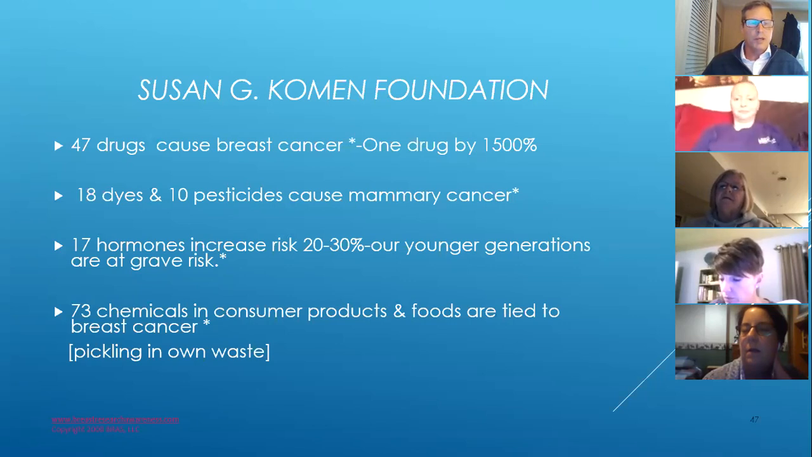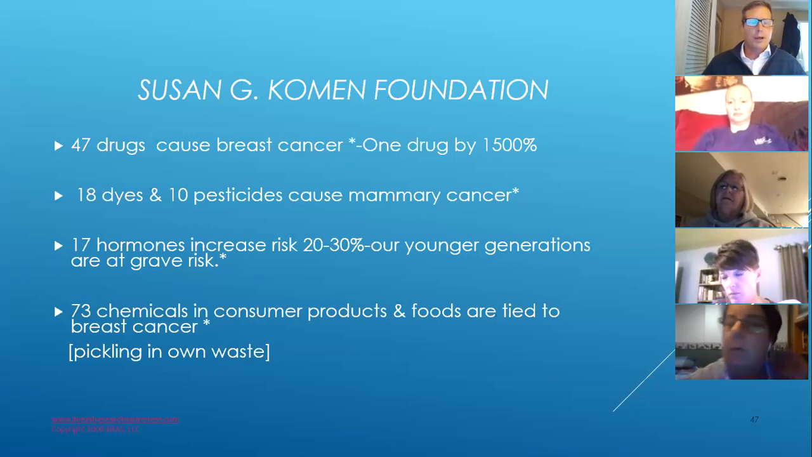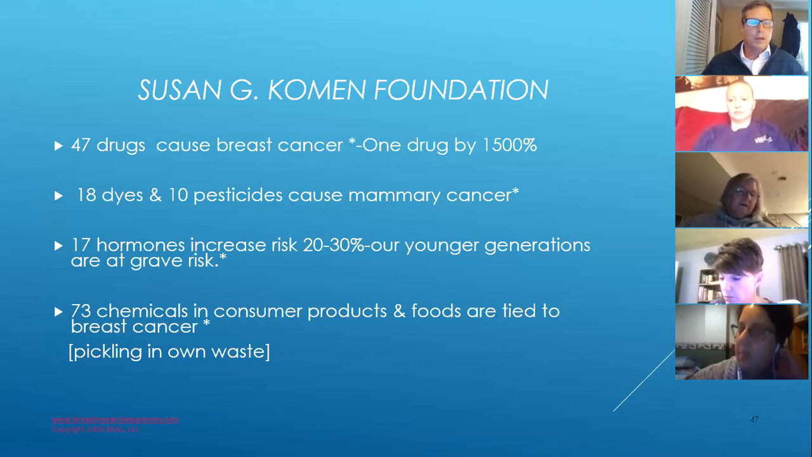You can apply to get a scholarship. They'll pay up to $150 towards a thermogram. A number of women have done that. The ladies come in, they just pay us, and then they get reimbursed from UBCF.